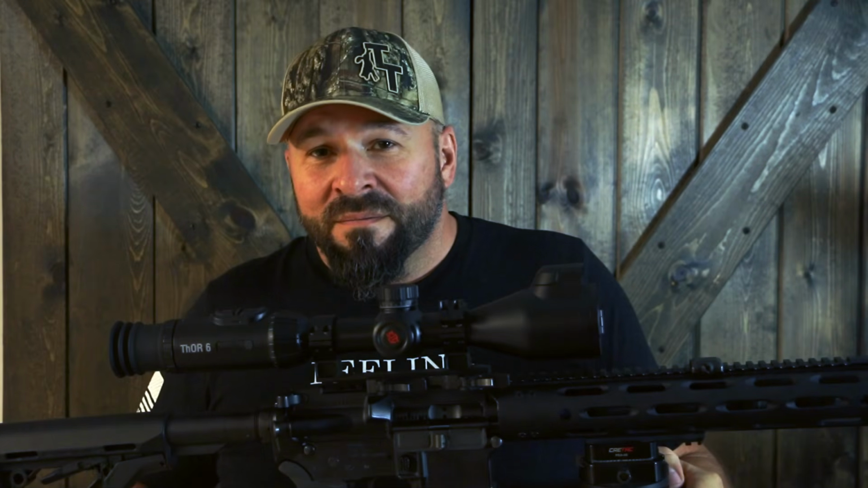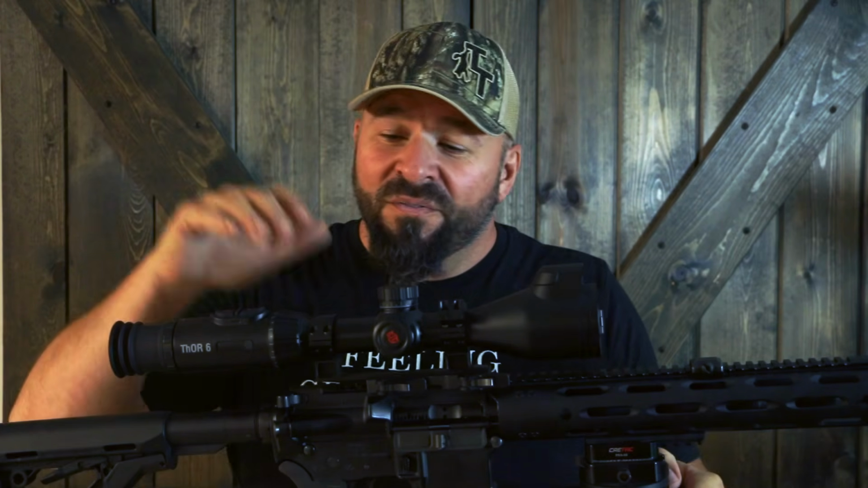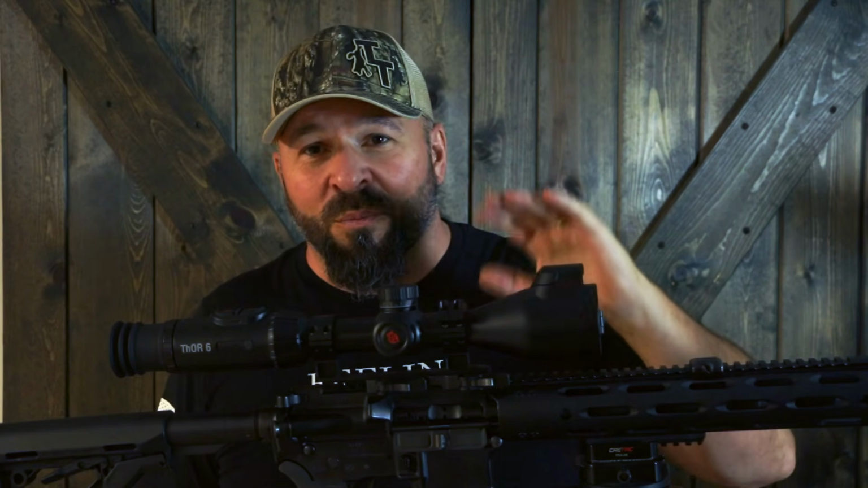Bottom line, you add it all up. You take all the fancy stuff, all the stuff that I don't particularly use or understand, and you put it with the simple stuff that 75% of us are really looking for in a scope. This is the best thermal scope for hunting coyotes in 2026. There is not a single thermal scope on the market that puts all of the stuff we talked about into one optic.